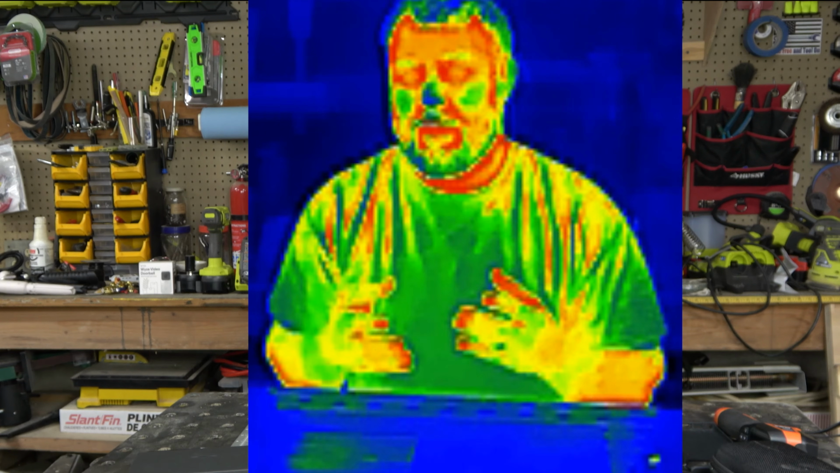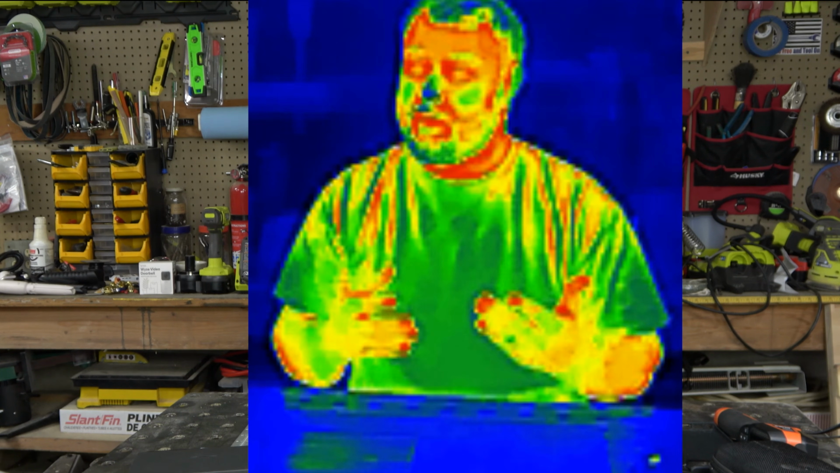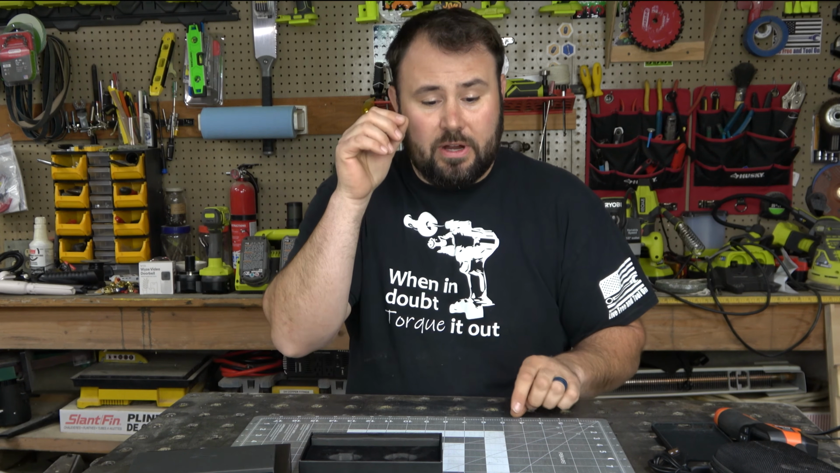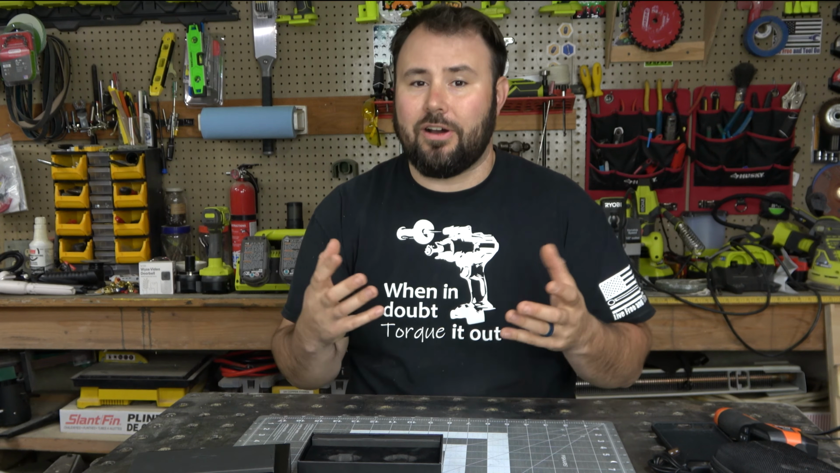So whenever companies come out with technology such as these easy to use, easy portable thermal imaging cameras, there's really no reason to not have one, especially if you're a professional in the field and you need to take temperatures, because this can do ambient temperatures, it can do wide range temperatures, it can do very specific temperatures, all that stuff. I could just go on and on and on.